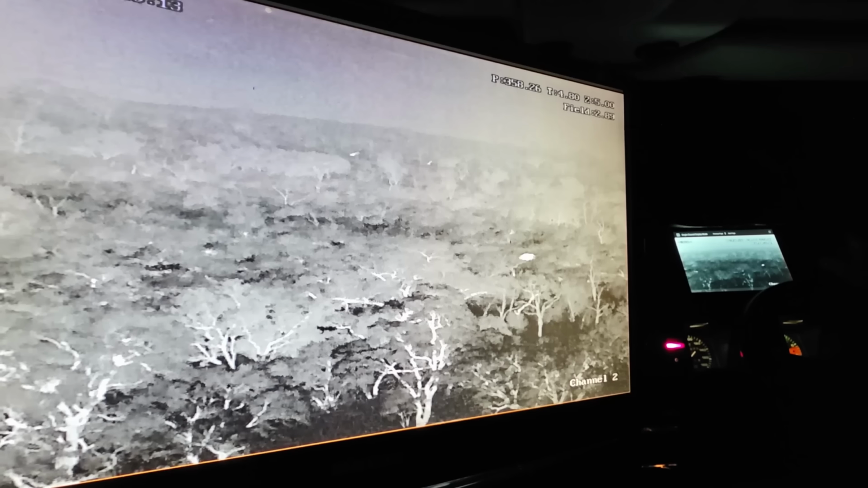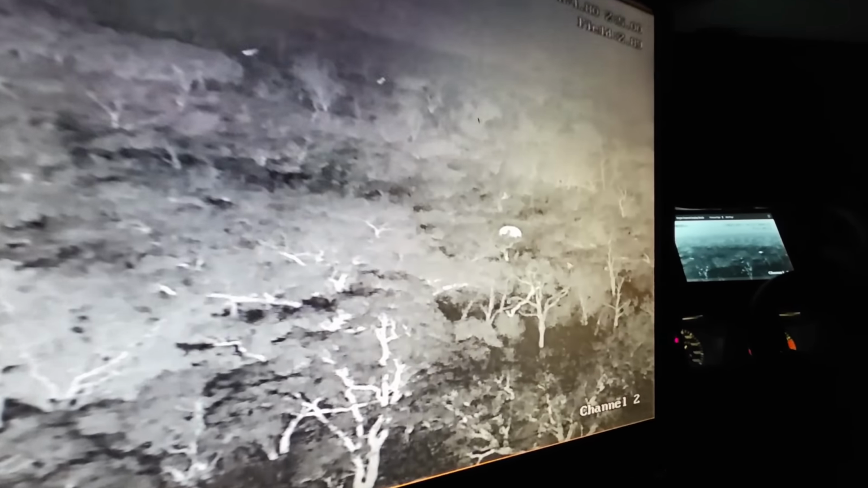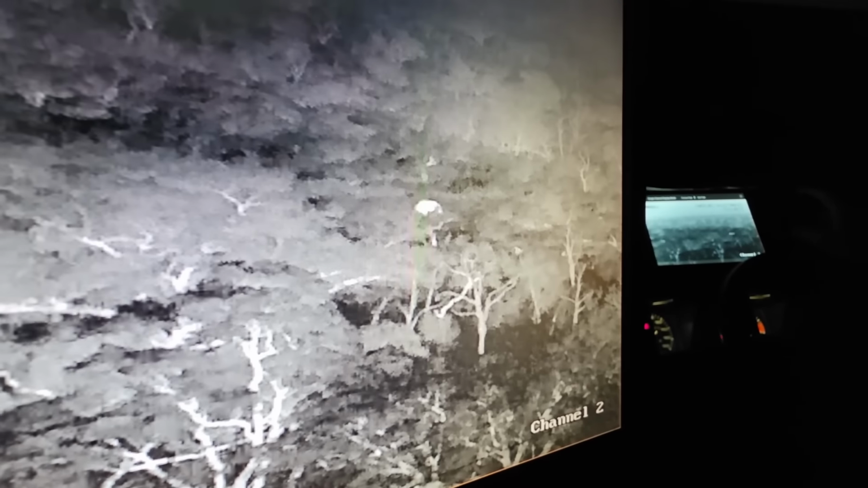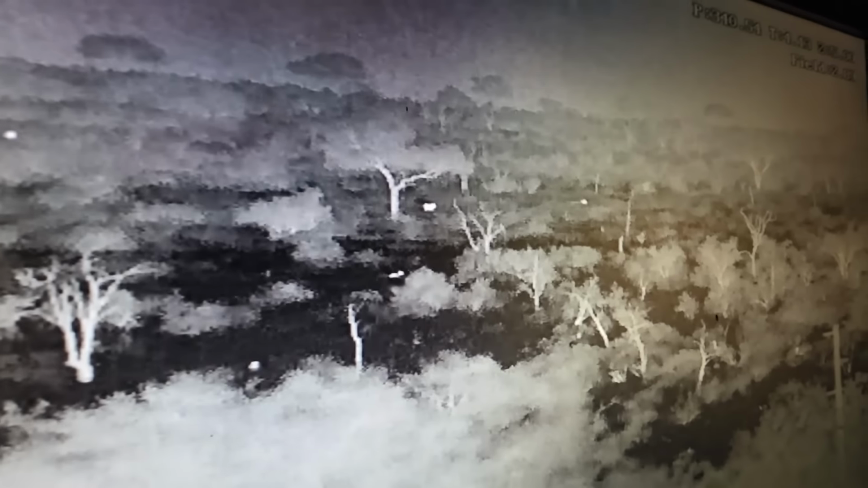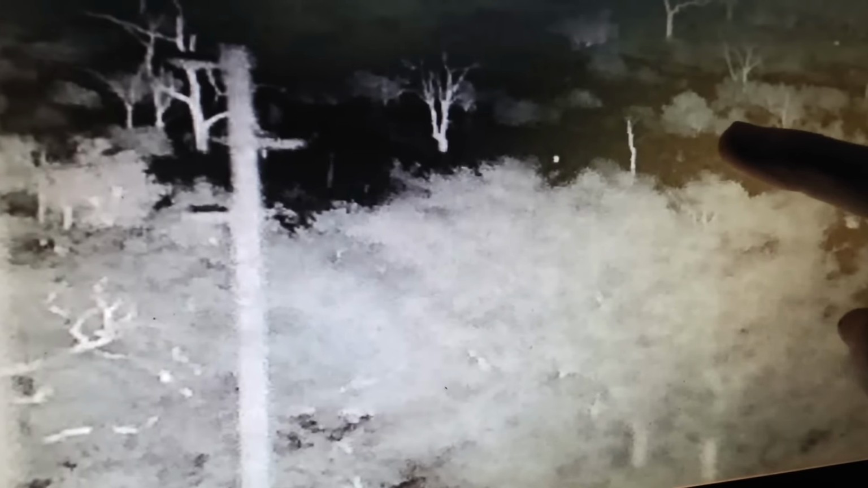That's wild. And is that a hippo? It's a hippo, yeah. That's crazy. Yeah, it's a hippo. It's incredible. Clearly a hippo. I heard a zebra in that area. There's a zebra, there's something interesting here. Down here, there's something interesting behind this tree.